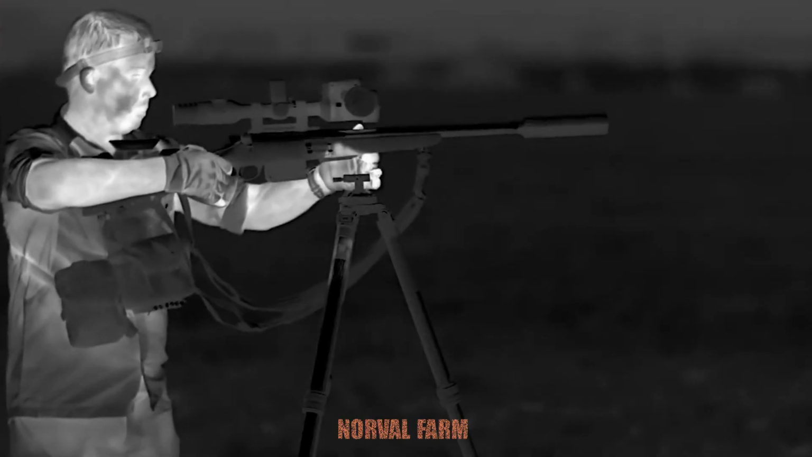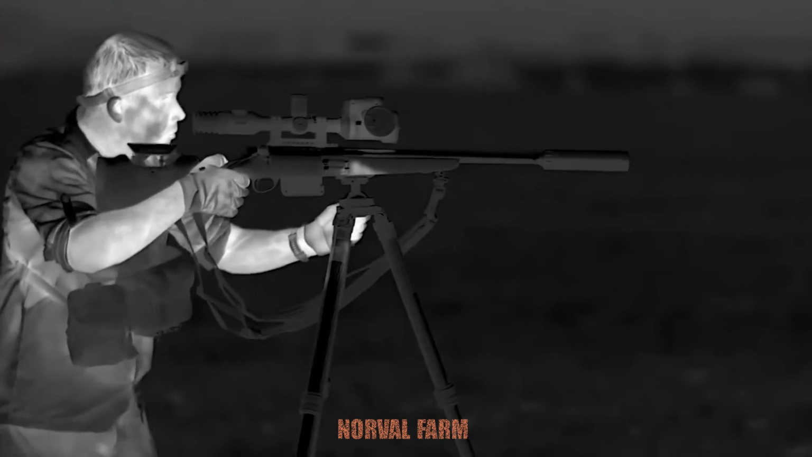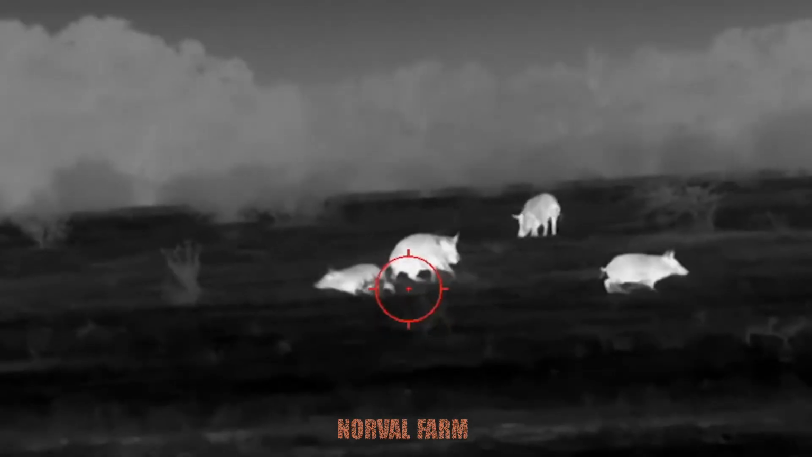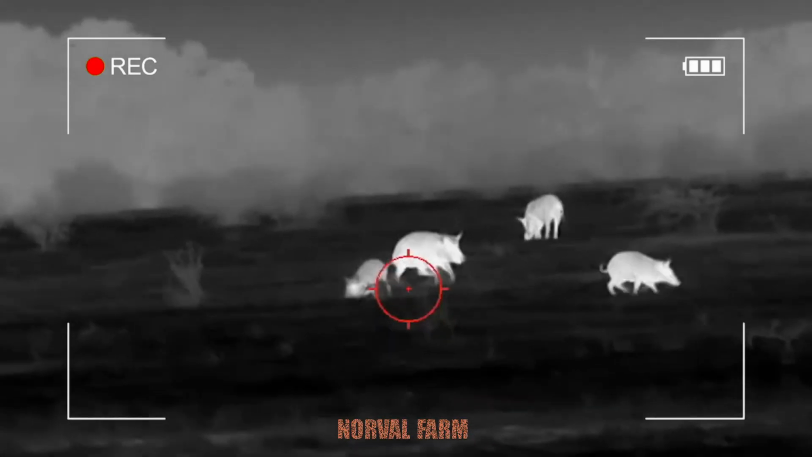We drove for about an hour to reach the hunting area. The silence was eerie and unsettling. From a distance, a herd of beasts was quietly tearing through a cornfield. I quickly raised my rifle, locked onto the target, and pulled the trigger. The gunshot shattered the night's silence. One boar was hit and collapsed to the ground. The rest scattered in panic, fleeing in all directions.